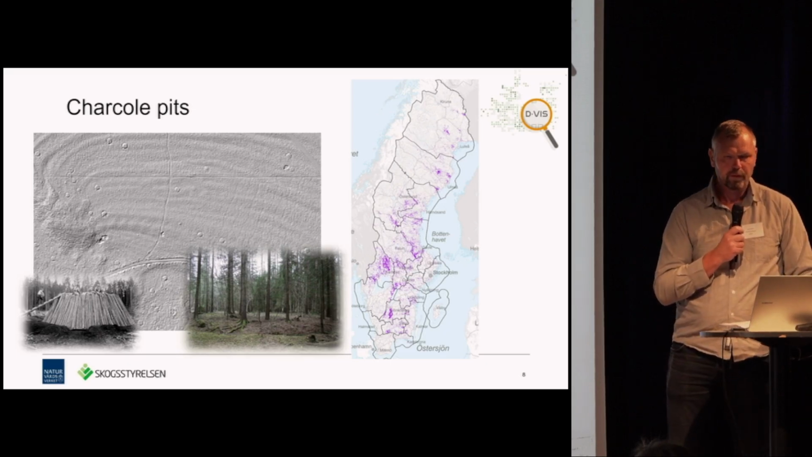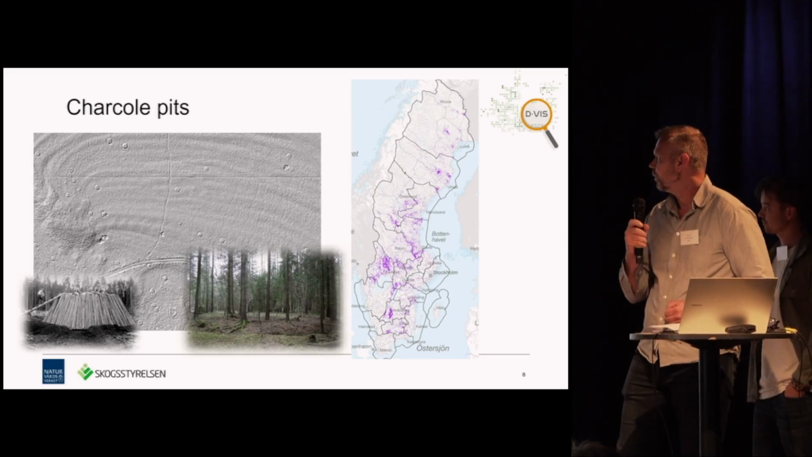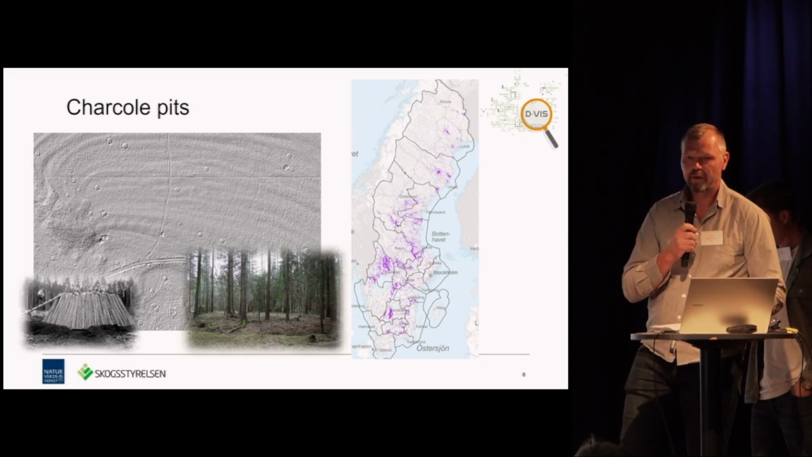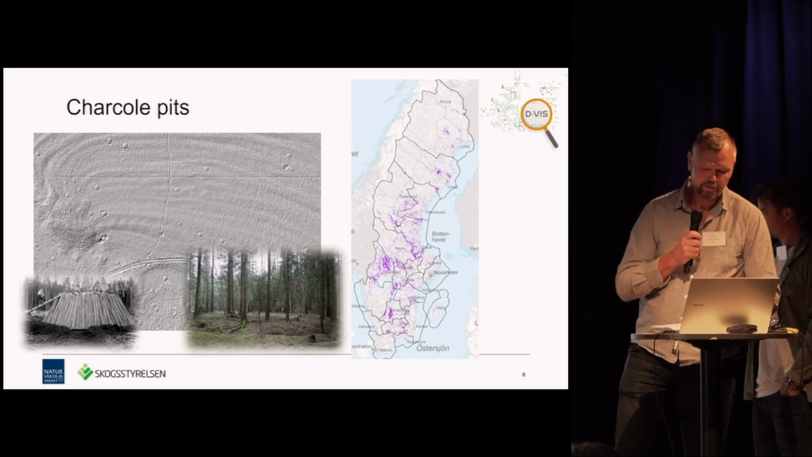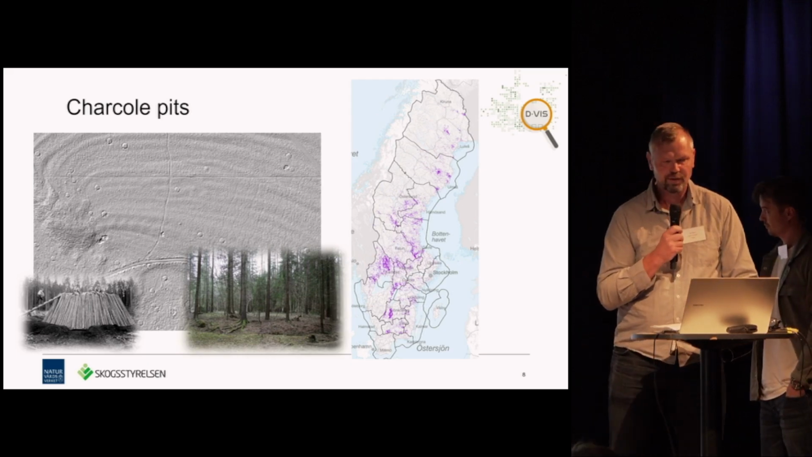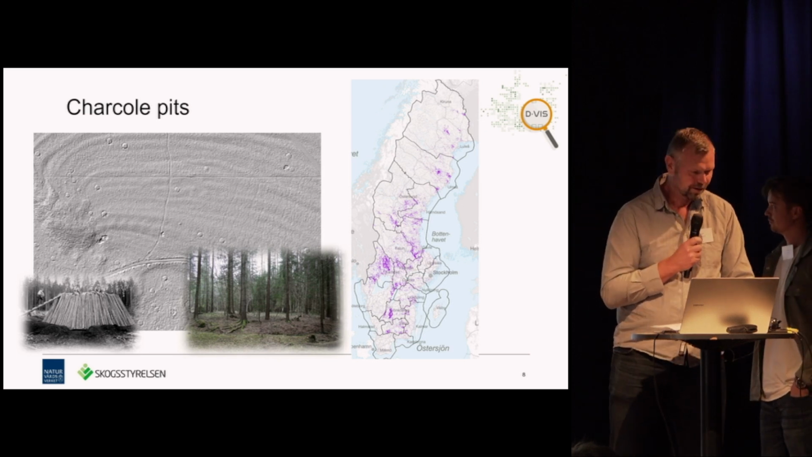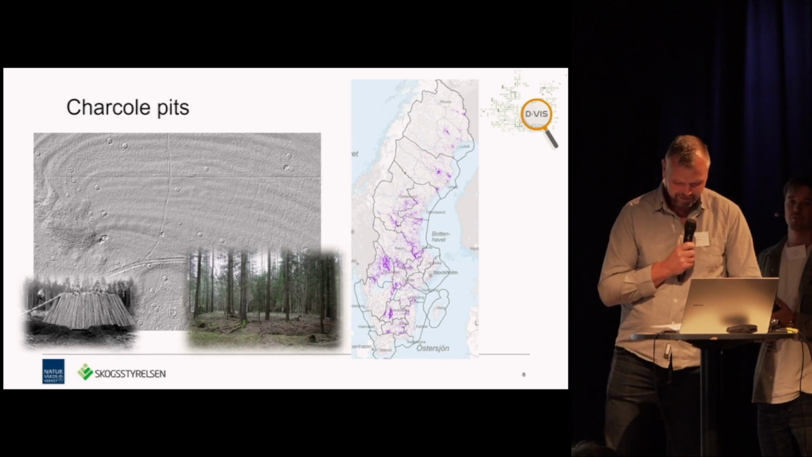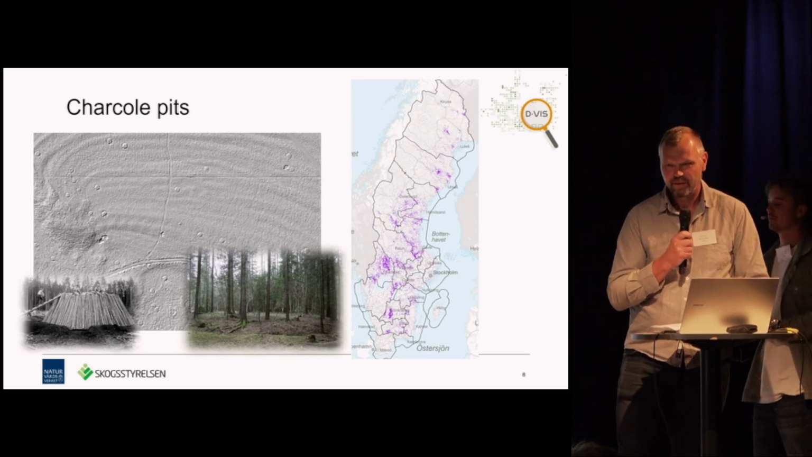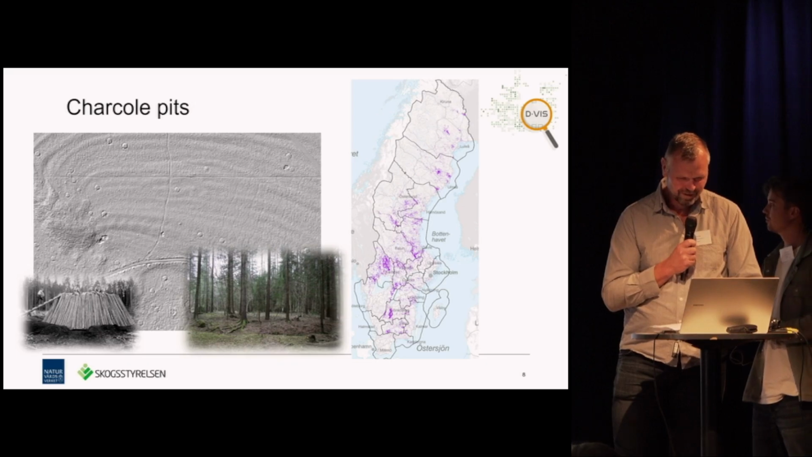We used object detection, and we found about 100,000 new charcoal pits in Sweden. So it was a big news coverage in TV and newspapers and radio. We even got some top 100 award from the Royal Swedish Academy of Science. Yeah, so it was a big thing.